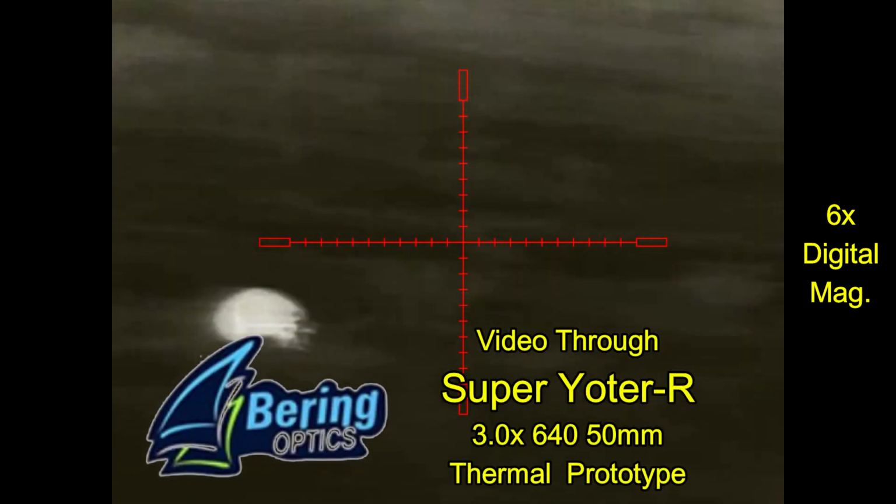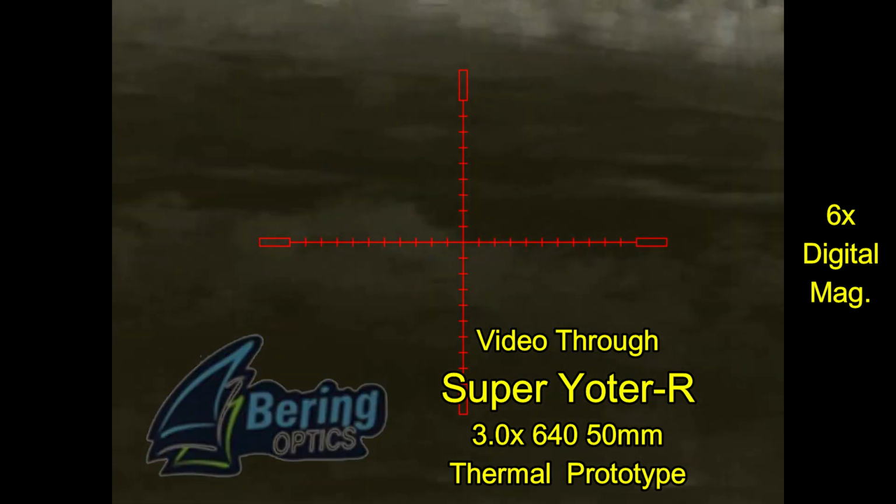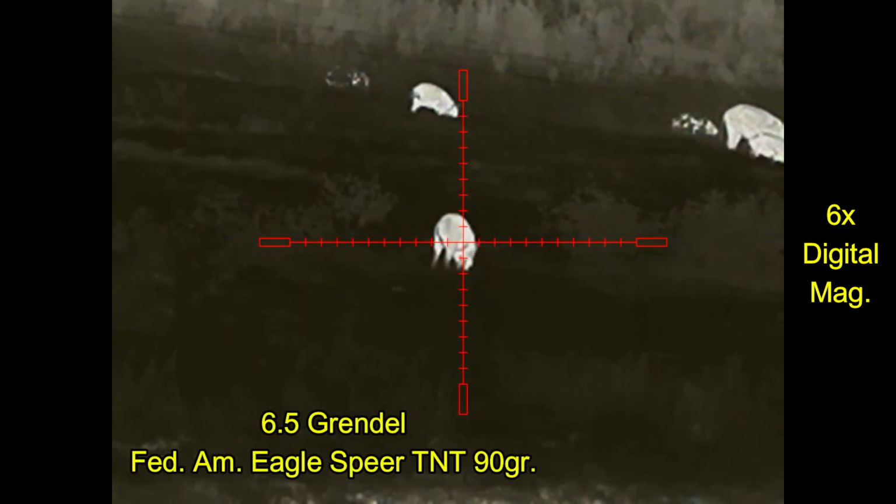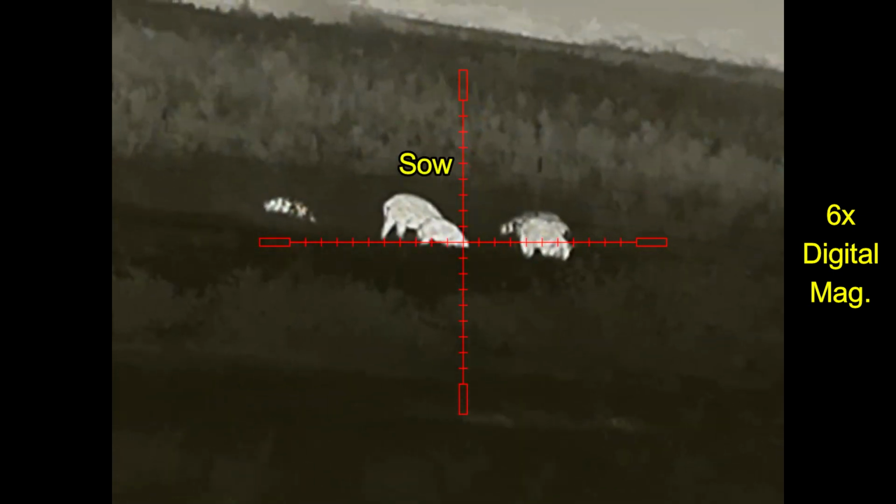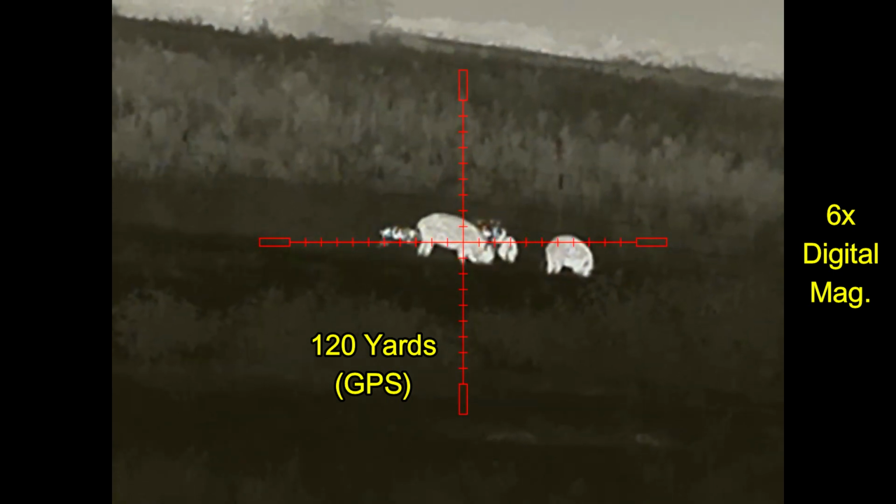And now I've moved up a couple hundred yards further with my Bering Optics Super Yoter-R thermal weapon sight, and I'm going to be shooting a 6.5 Grendel with Federal American Eagle Spear TNT 90 grain ammunition. The problem that I'm having at this point is that I've got some hogs on this side of a fence, I've got some hogs on the other side of the fence, and so I'm going to pick this one sow back close to the fence and start with her.